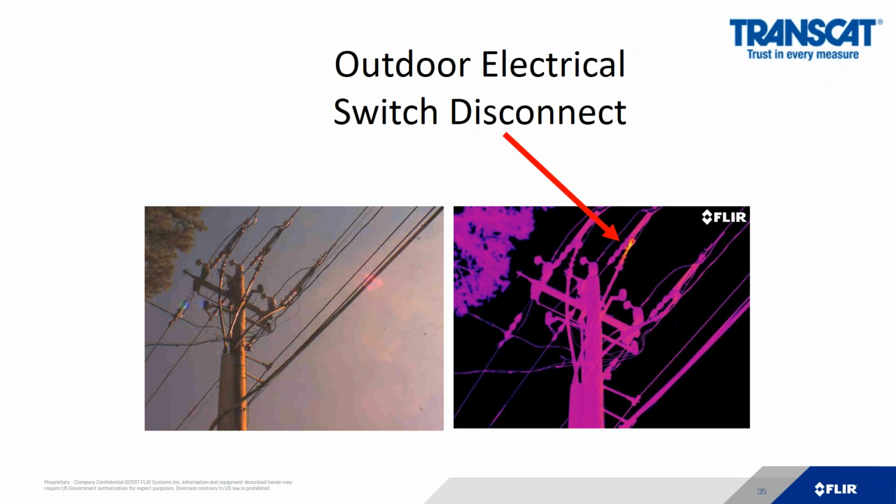I even recommend to our customers, look outdoors. Look at the electrical utilities that feed your facility. If you find a hot spot there, that can cause an outage for your building. Let your utilities know as well that they have a hot spot near your location.